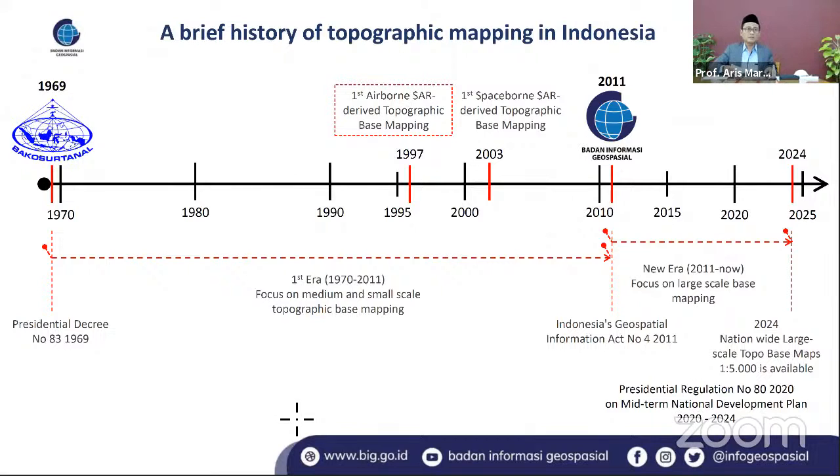Previously, you knew us as Bakosurtanal, the survey and mapping agency of Indonesia, which started in 1970.